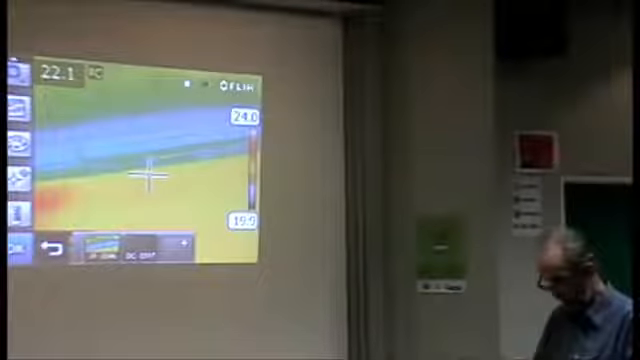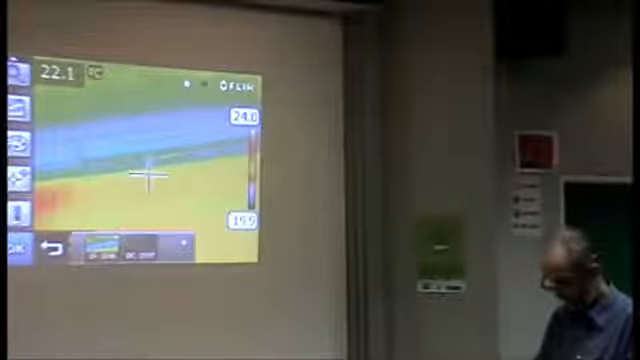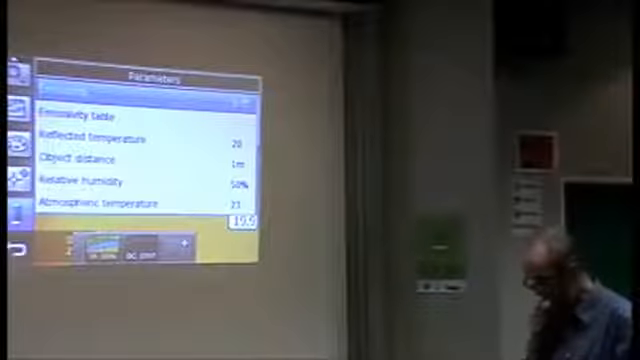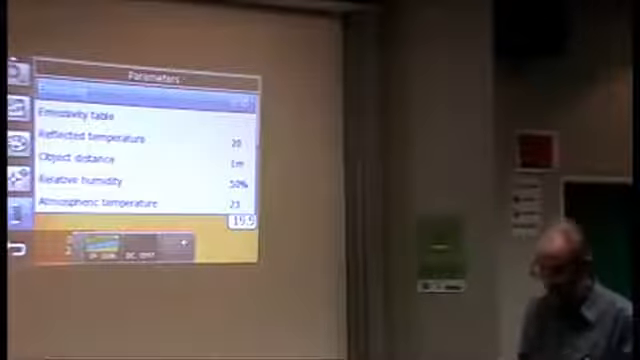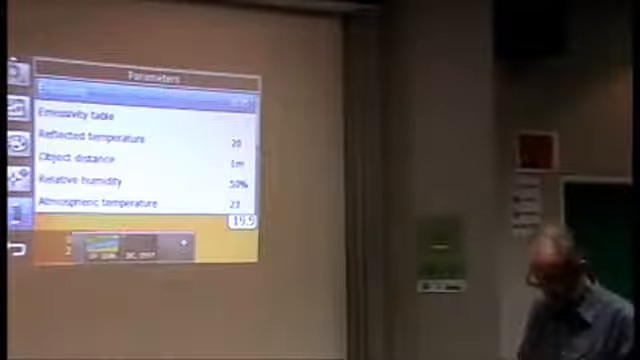But what I wanted to do was to show the effect of emissivity. I've been using a different camera recently, so it's really throwing me for a moment. It's at the moment set at 0.95, and one of the problems with this camera, and why I use a different camera often for training, is because this one hides everything.